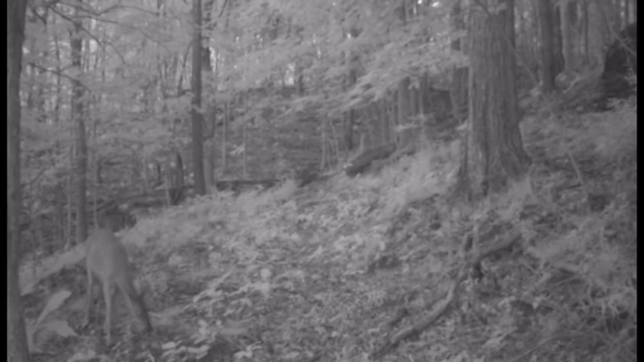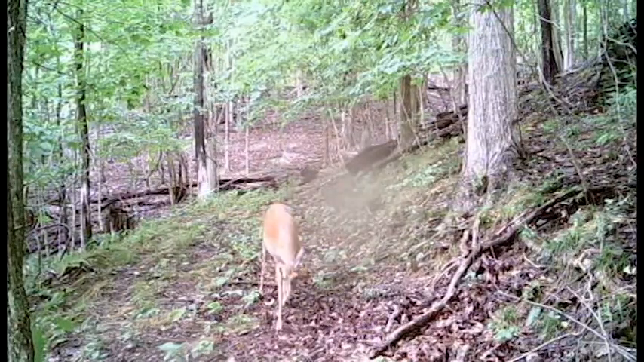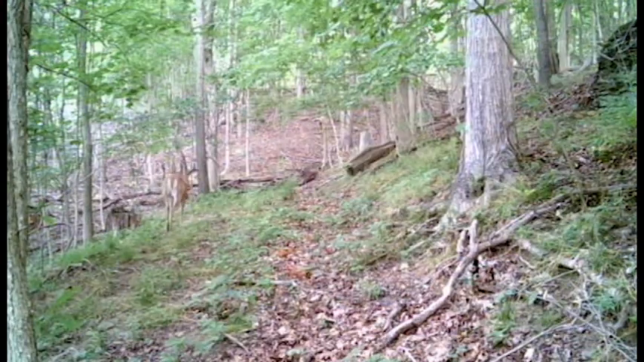We got a little doe. Actually, it's a pretty large doe. Another doe moving. Got another doe moving through here. Oh, baby. That's a nice looking buck there. Oh, that's a big buck. That buck is wide and young. But that's a good looking deer right there.